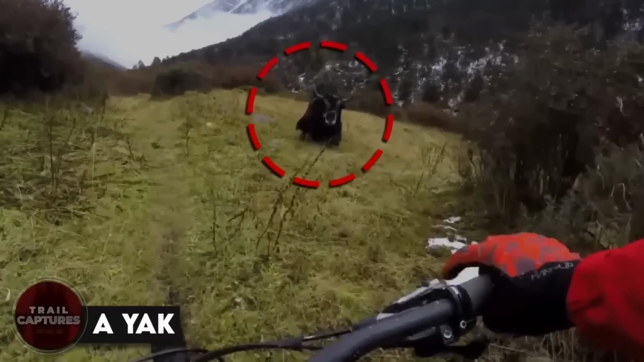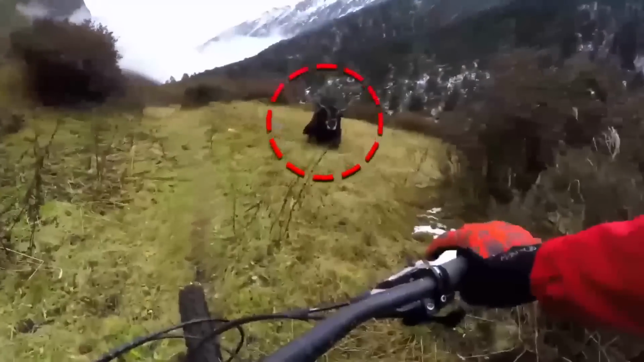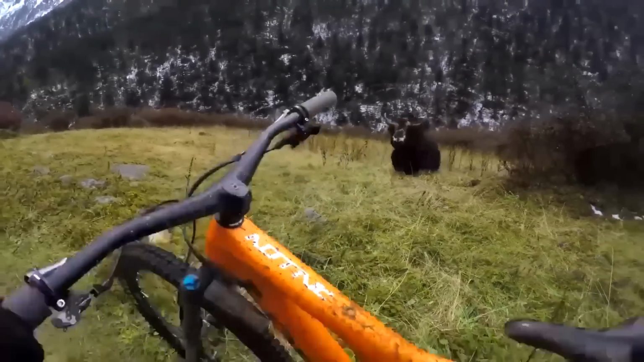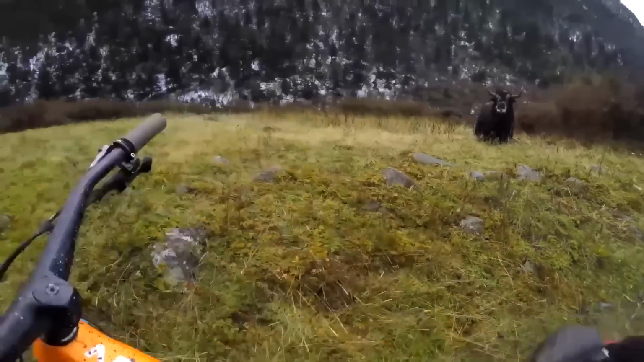A yak. This man was out mountain biking when this happened. He came across a very, very angry yak. Even though the yak couldn't do much harm, he did try charging at them. Dangerous here. Oh, you get back. And ask me, and I would say that was one terrifying yak, don't you agree?